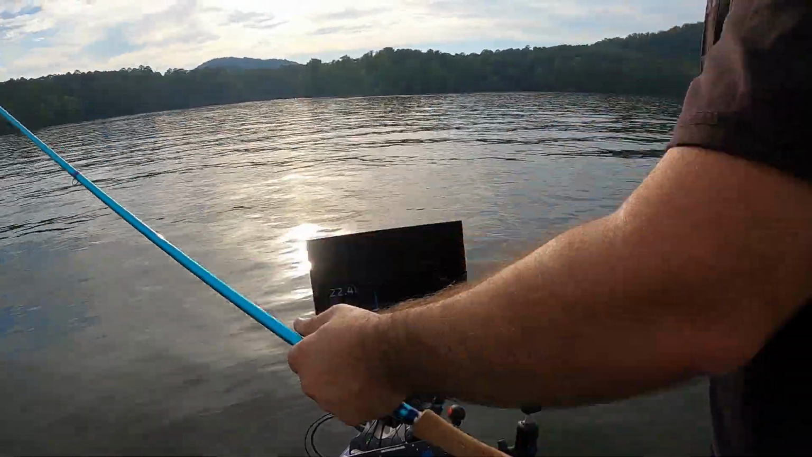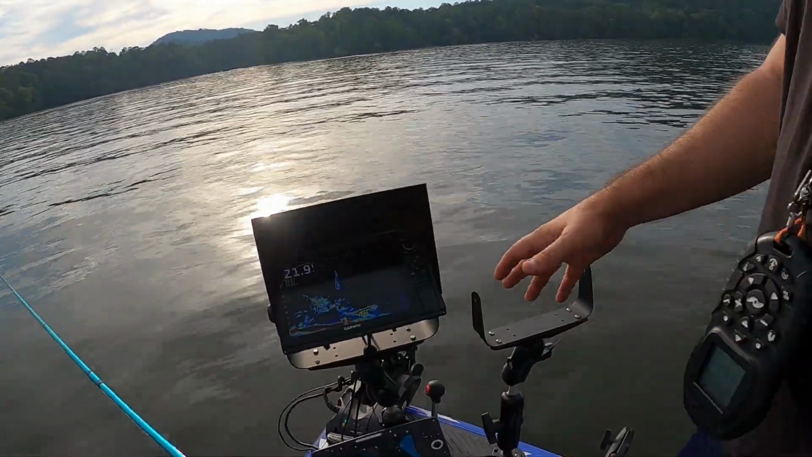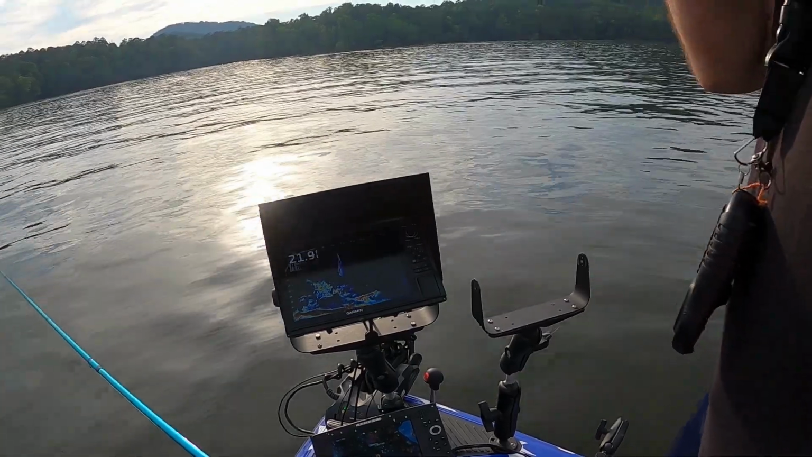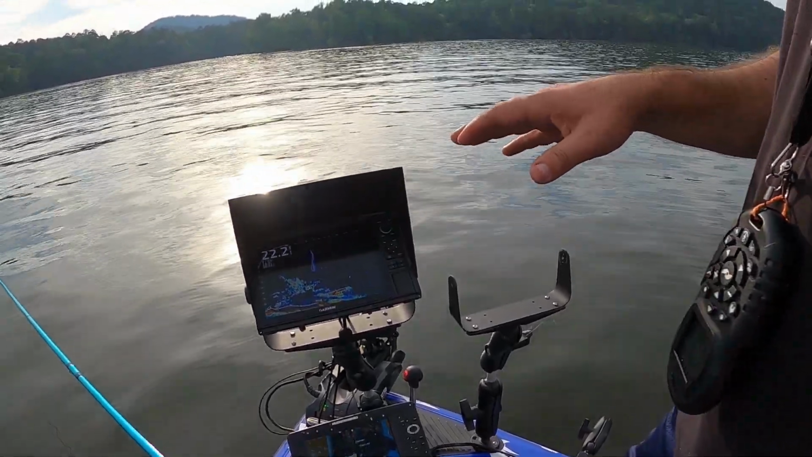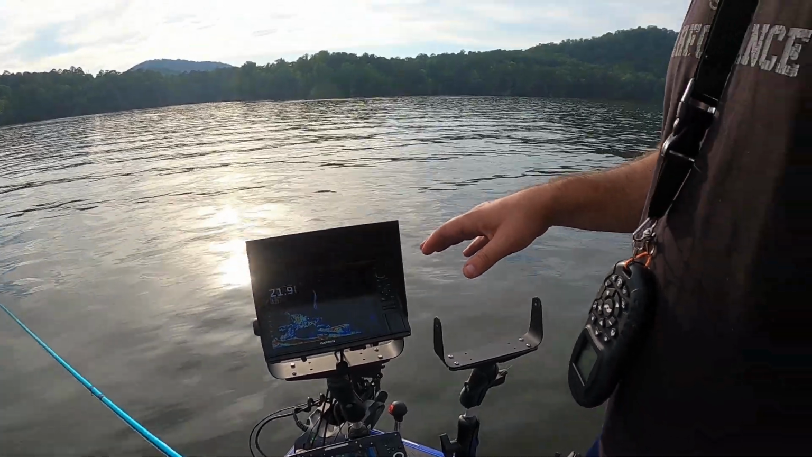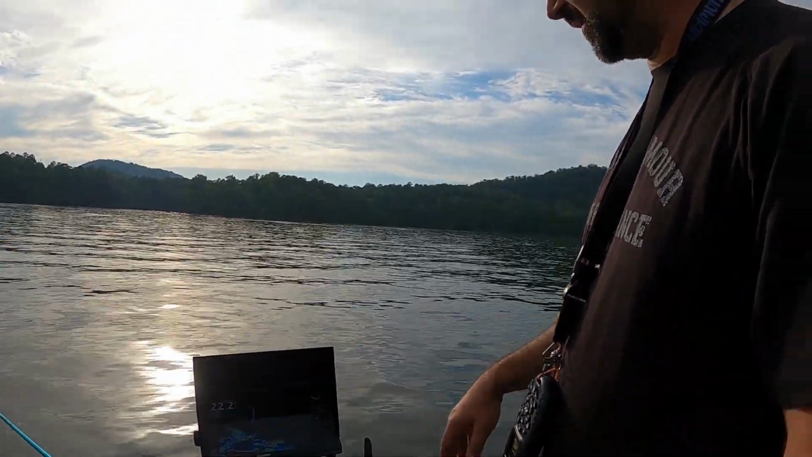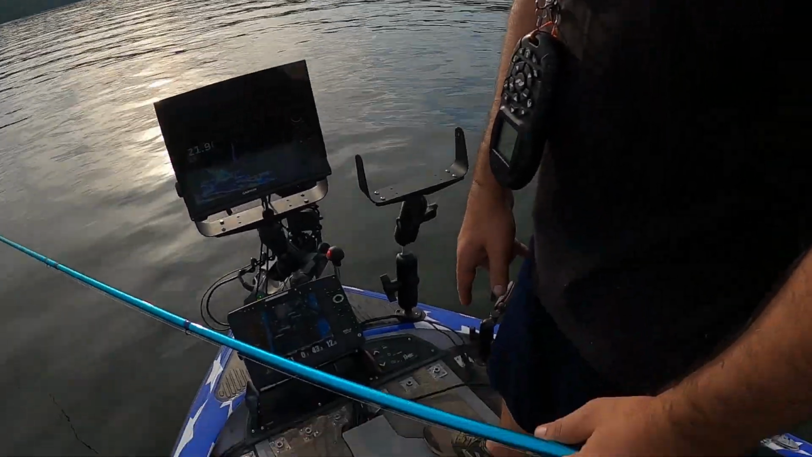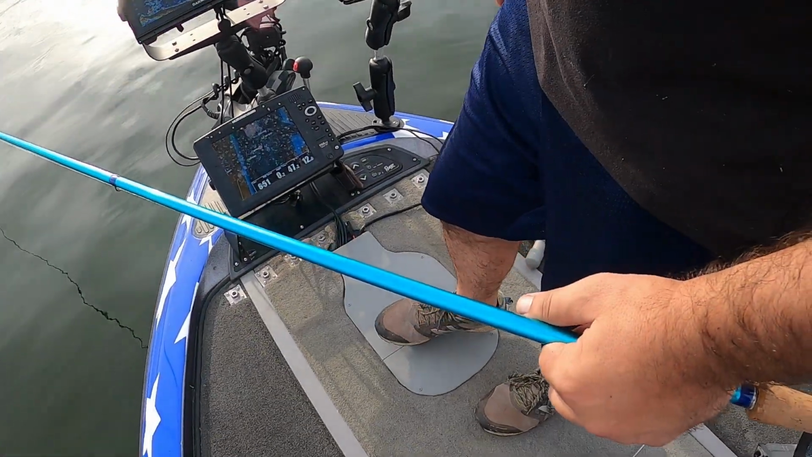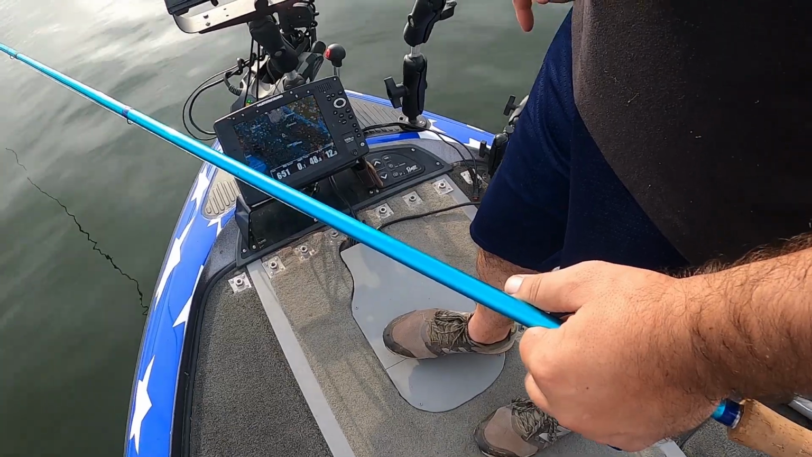Alright, you see how we've drifted so close? Most of the time in the summertime, or anytime they're spooky, when you get on close of them, they're like a big buck or a turkey. When they sense your presence, they're a whole lot harder to get. So before I would get this close, I would hit my brakes down here, simply. Let's see what happens.